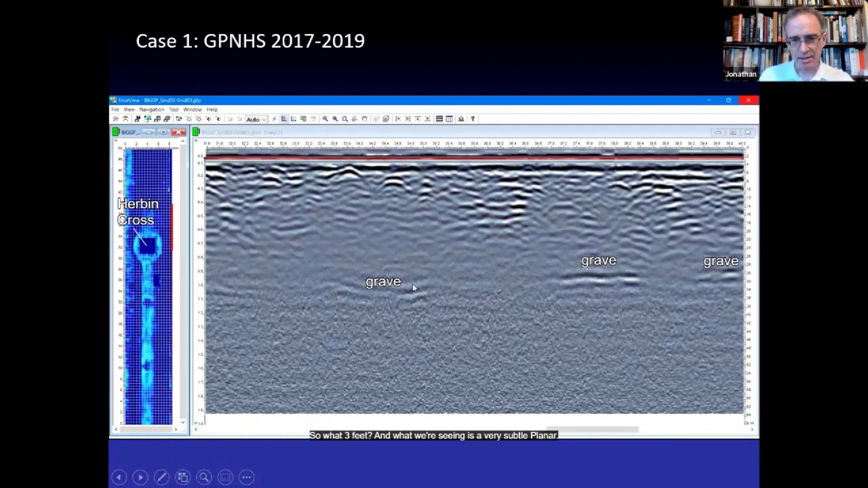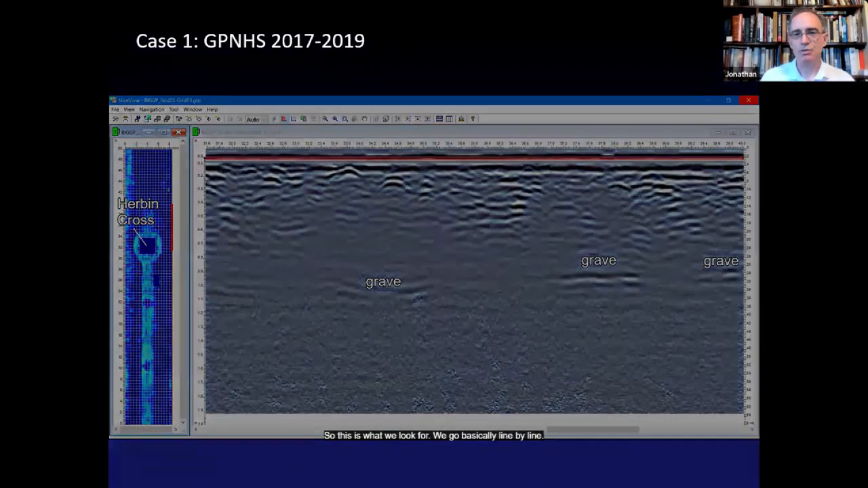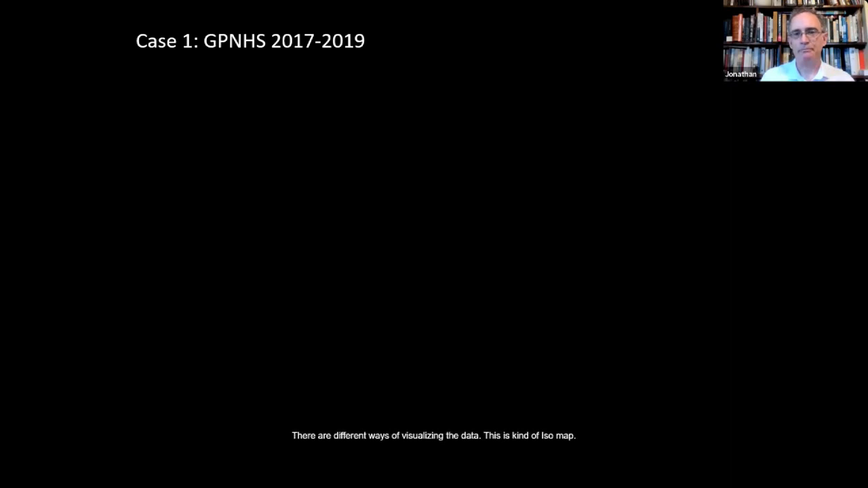And what we're seeing is a very subtle planar reflection. And they are in length something on the order of 1 meter or 2 meters. So again, kind of body sized. And we conduct the surveys in 2 dimensions, so all the X lines and all the Y lines. And therefore we can see the morphology of these reflectors very well. And they are human body sized. So this is what we look for. We go basically line by line.